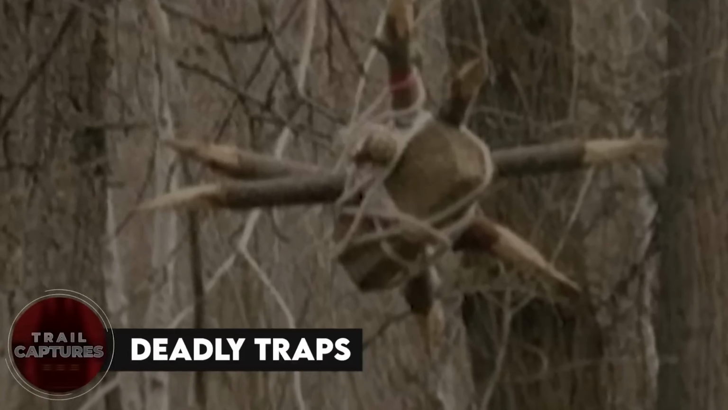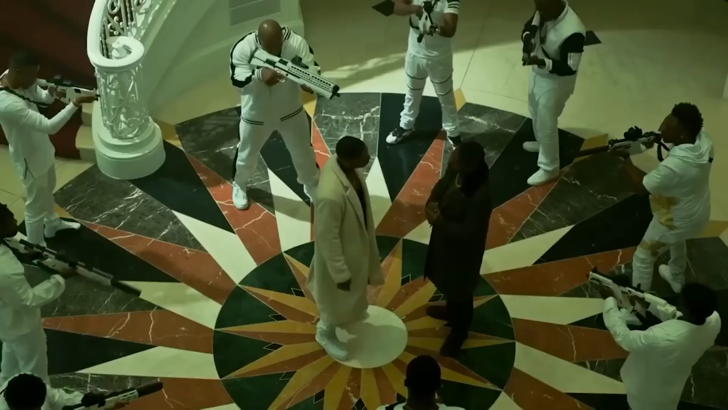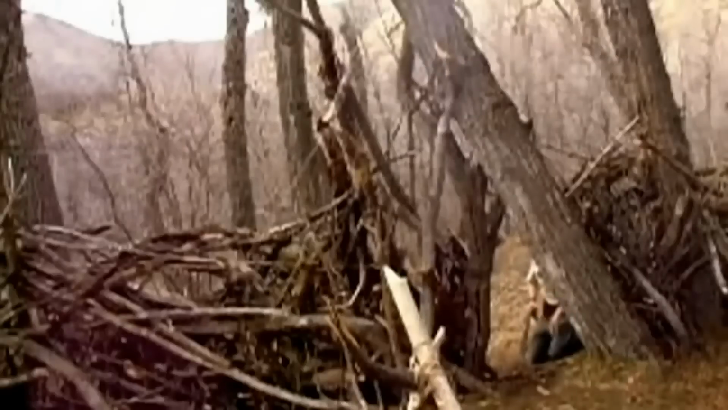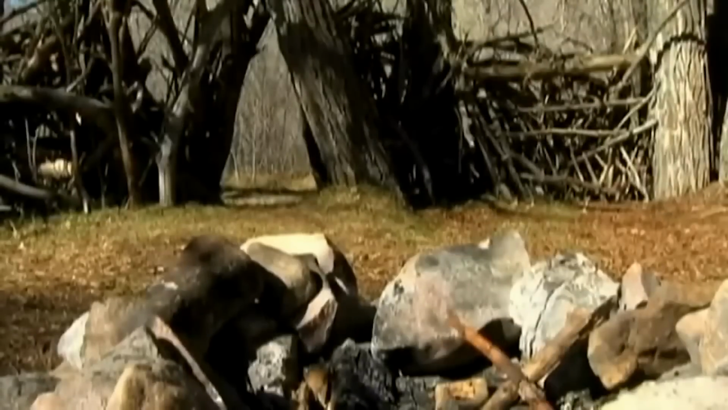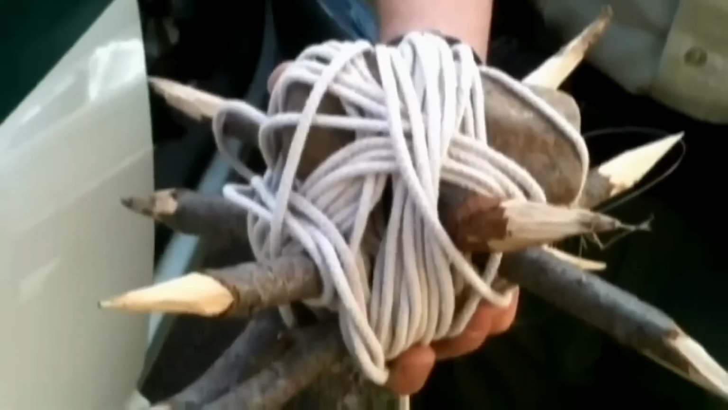Deadly traps. If you think booby traps are something only old drug dealers and mafias had in their houses, you'll think otherwise after watching this. Two men set up potentially deadly traps on Hikers Trail in Utah. And yes, it was a normal trail for most hikers in the area. It's a miracle that no one got hurt considering the placement of the traps.